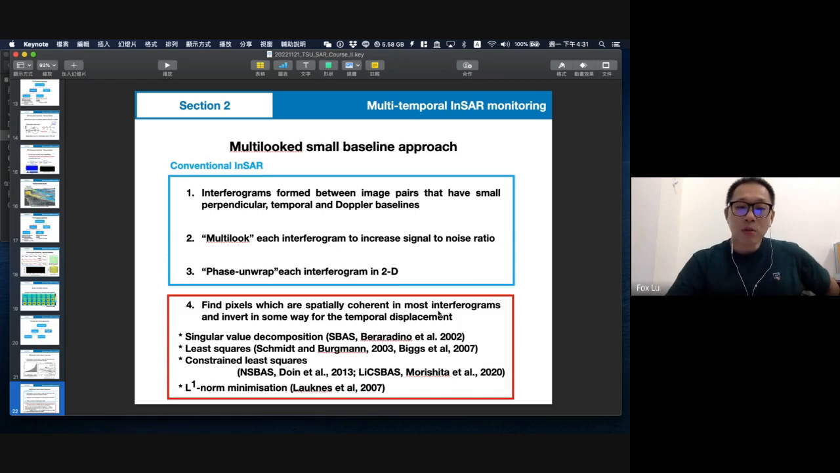So they have four regular steps. The first is that interferograms are formed between image pairs that have a small perpendicular baseline, sometimes 100 meters or 200 meters, and a very short temporal baseline. Some people say less than 3 months, but right now with Sentinel-1 you can choose maybe one month, even 12 days, because you get one image every 6 days.